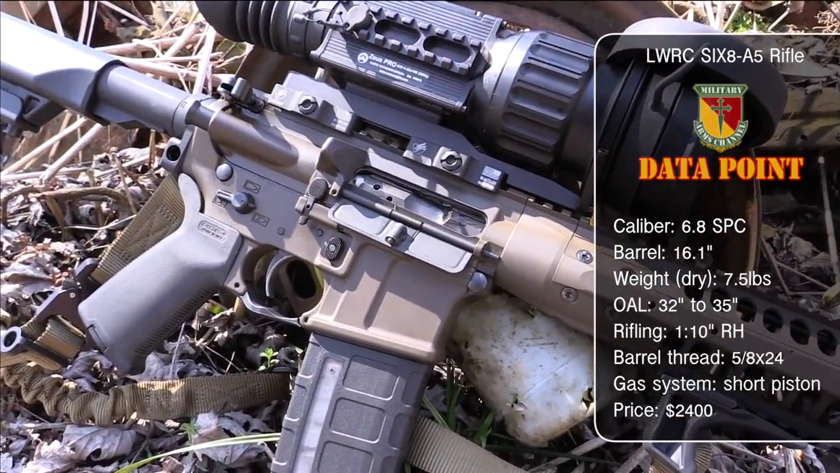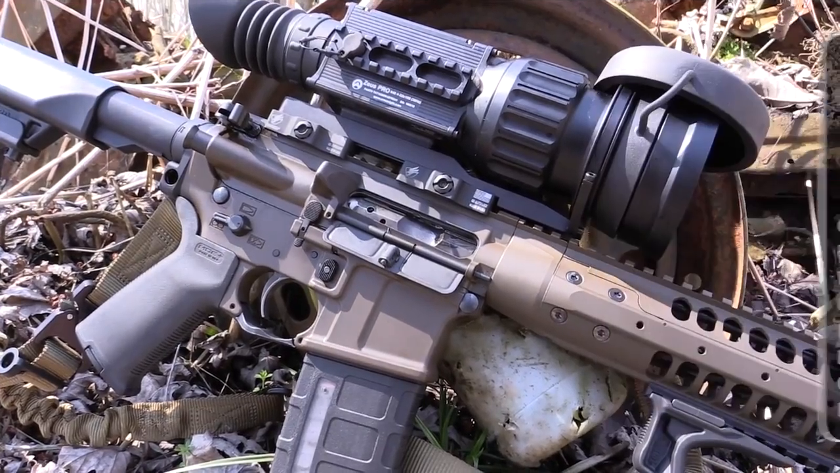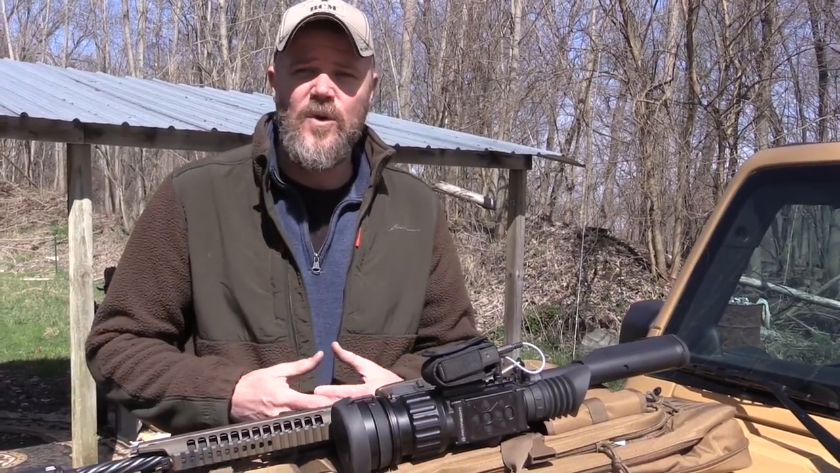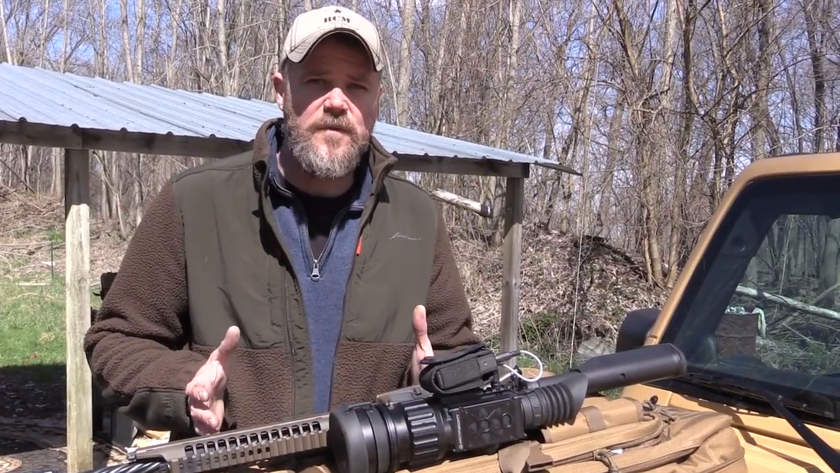Prior to hanging out with Todd, I really didn't give 6.8 much consideration. I never had an interest in it when it was really hot in the early 2000s. Today, some folks consider it something of a dead cartridge, being replaced by things like 6.5 Grendel, which can shoot a slightly heavier bullet at a little bit higher velocity. But the 6.8 is far from dead.